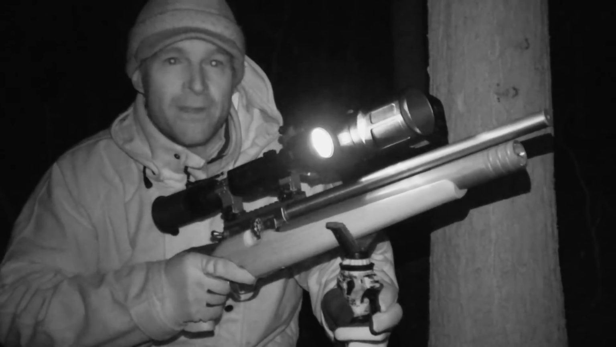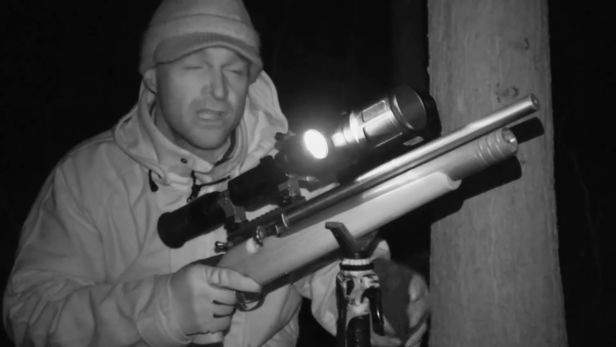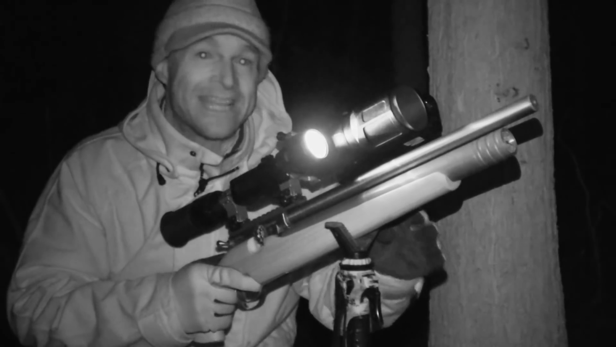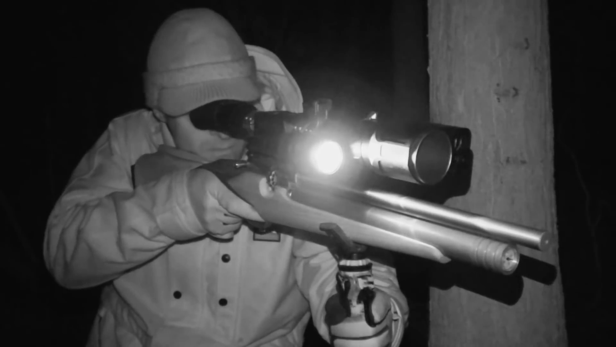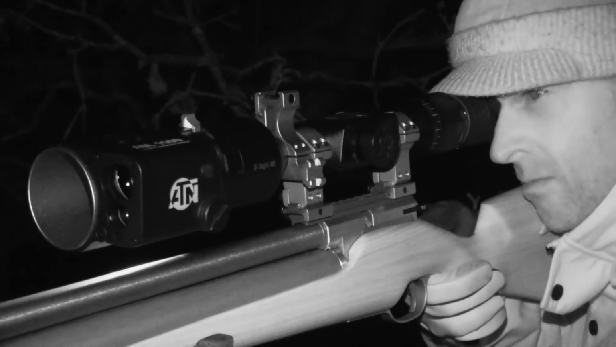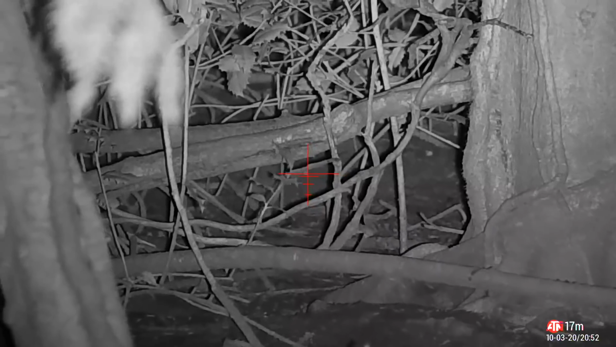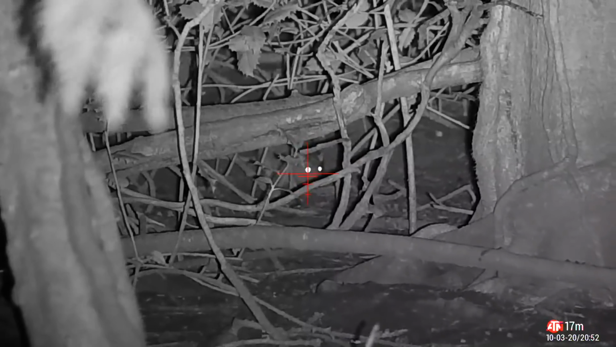Well, that one was a little bit further away, and again it didn't want to venture out towards the feeder. I'm really getting the feeling that they've just seen a bit too much of a pasting around that area for one night. There's no denying that the rats are learning that it's dangerous to be out and about tonight, but another one eventually makes the mistake of presenting me with a chance.